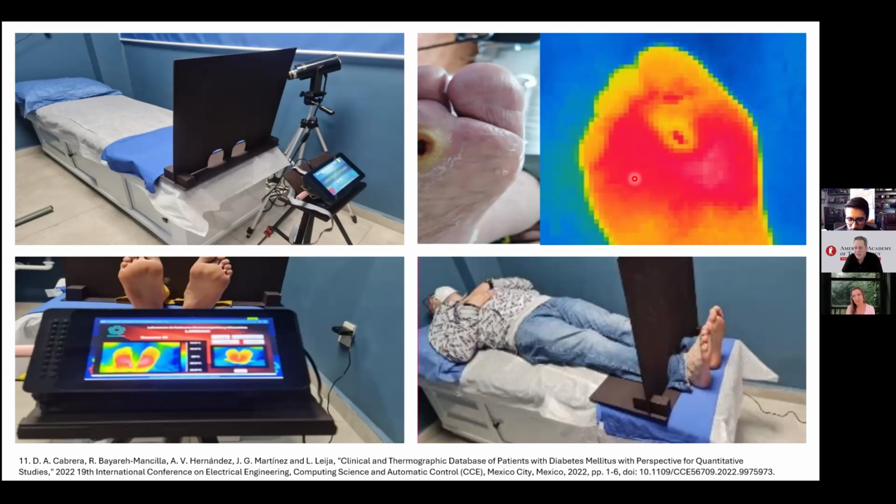Better. Okay. Rafael, thank you very much for all this knowledge. It's very interesting for us. And I have a question: have you considered providing this low-cost infrared camera technology to diabetic patients to monitor their own feet at home, like if they are participating in a remote diabetic foot assessment program or something like that?